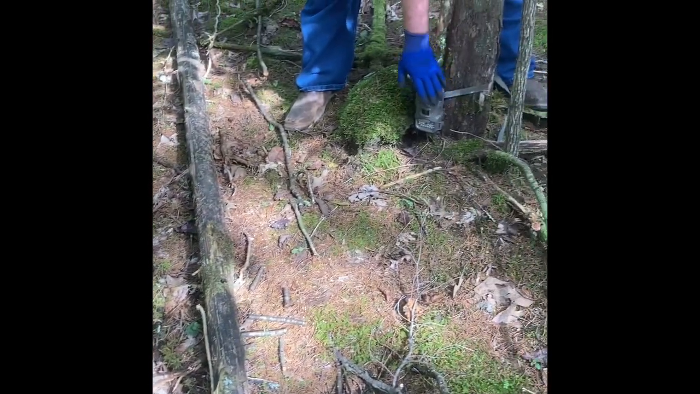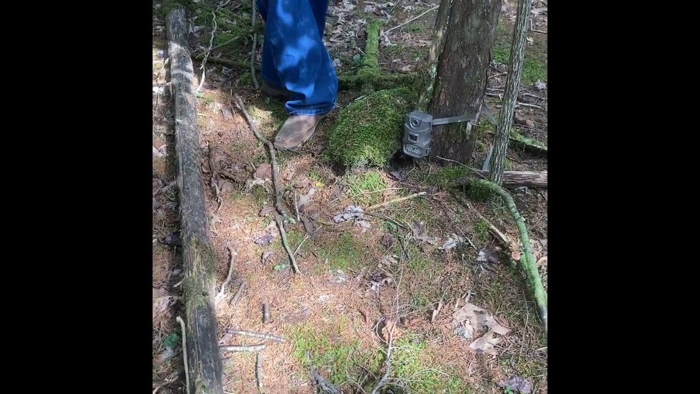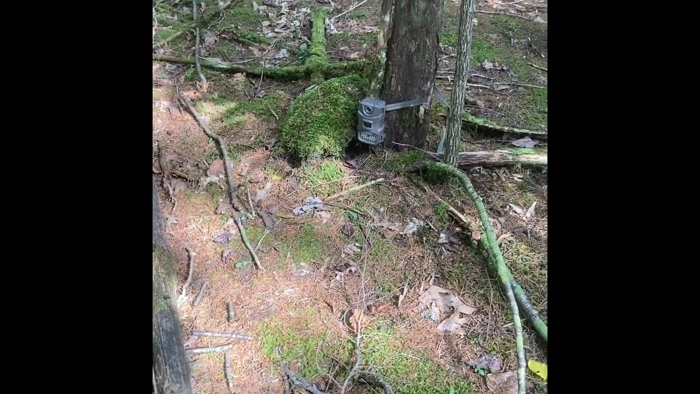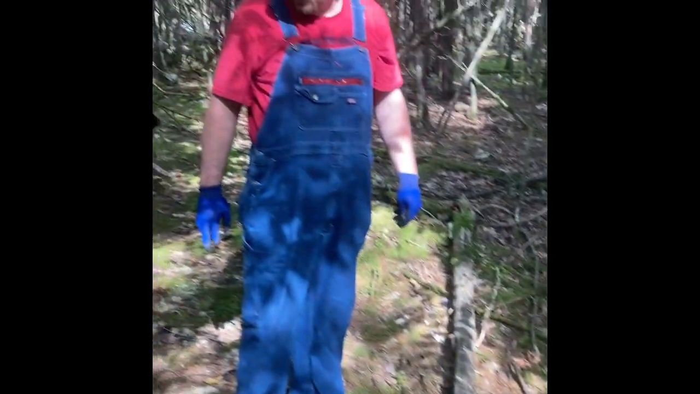And around here at least, I ain't never had nothing mess with my trail cameras, so hopefully nothing will jar it or anything. That should hold, and we'll see what we catch.